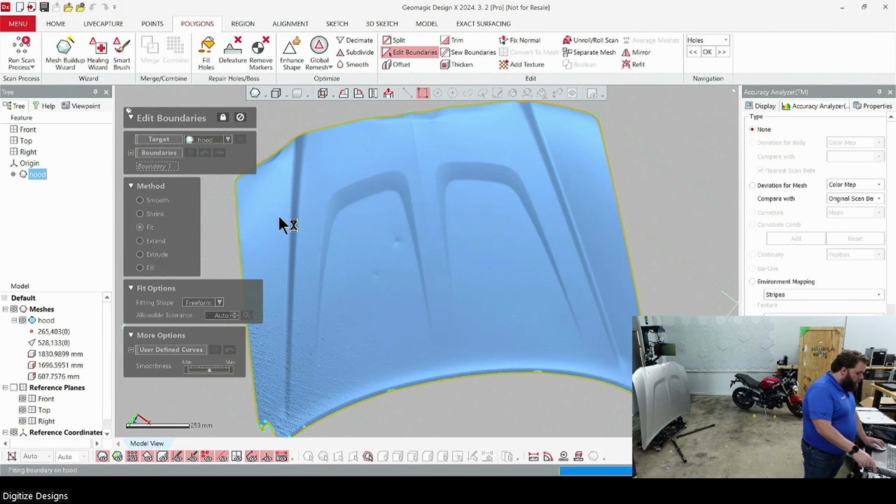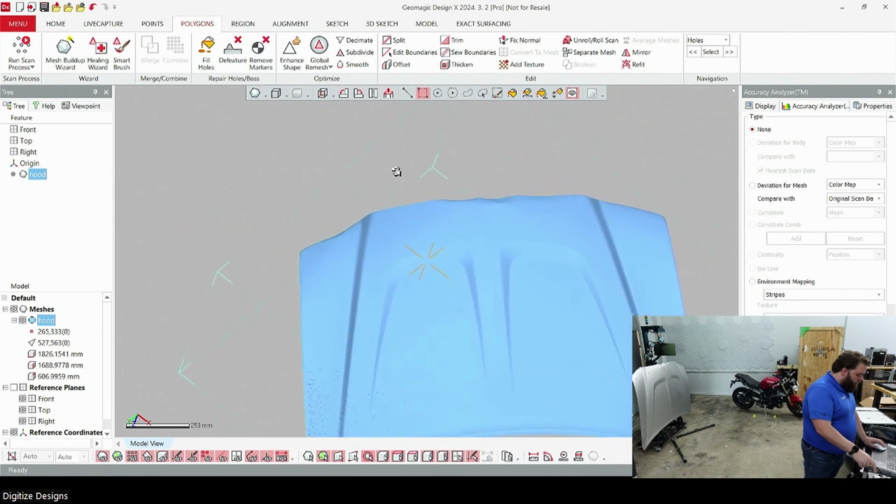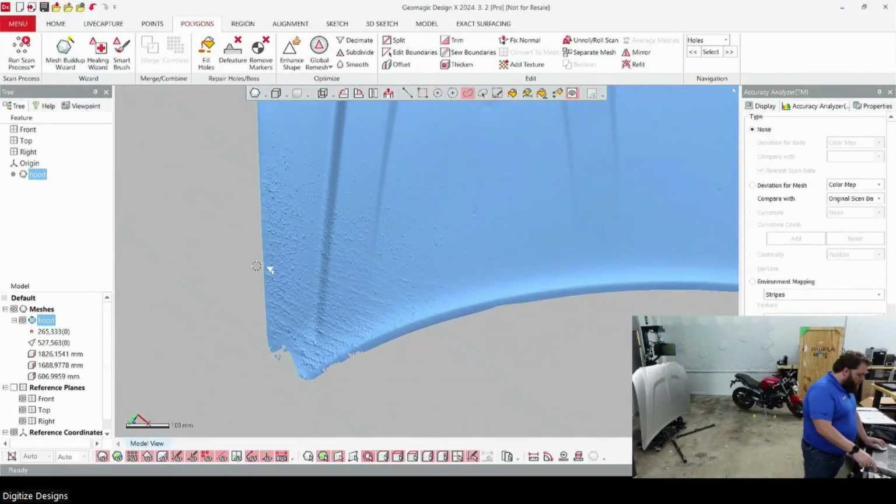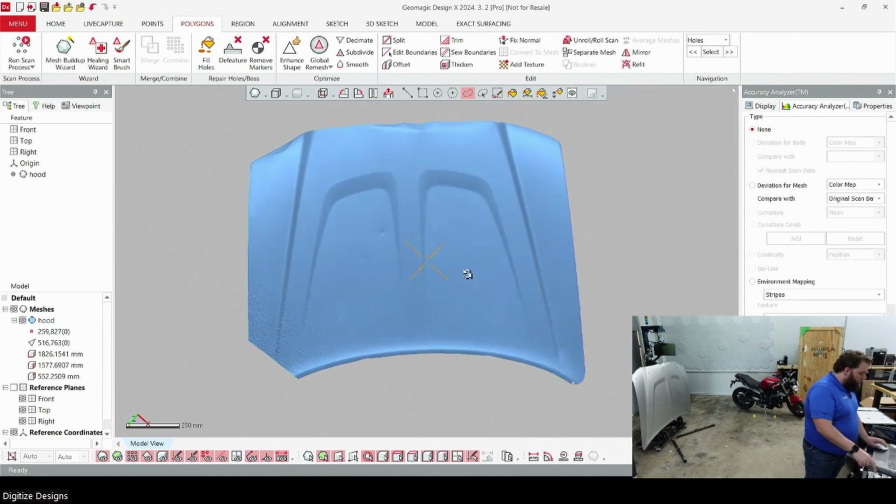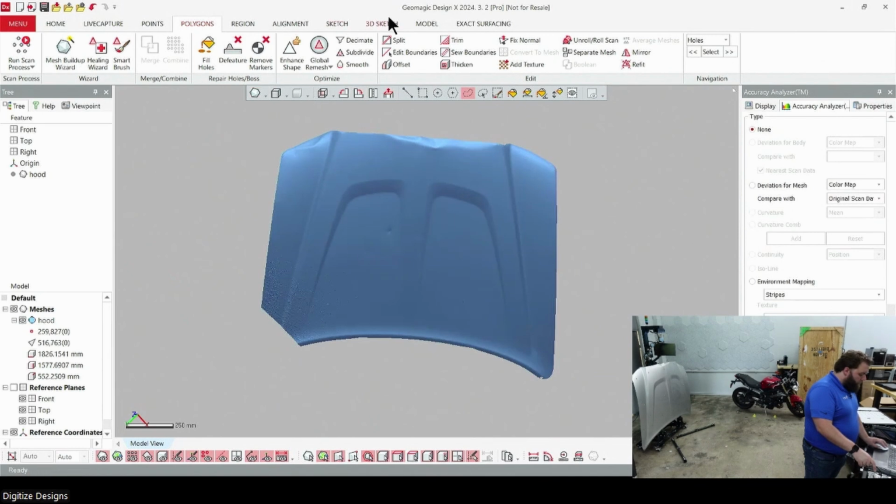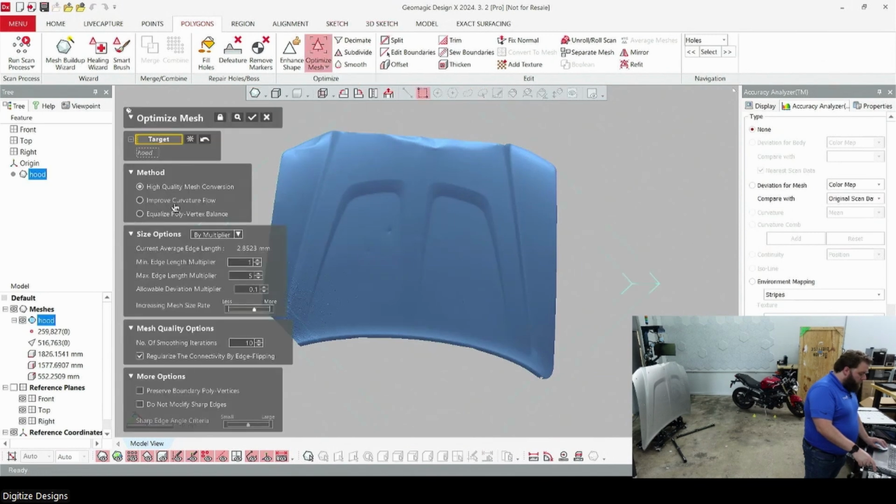We could even fit a curve to it. It's an even more advanced smoothing method. I'm going to just chop the end off here. And then last thing I'm going to do, run it through an optimize mesh, just another kind of remeshing. This is my standard auto surfacing prep workflow.